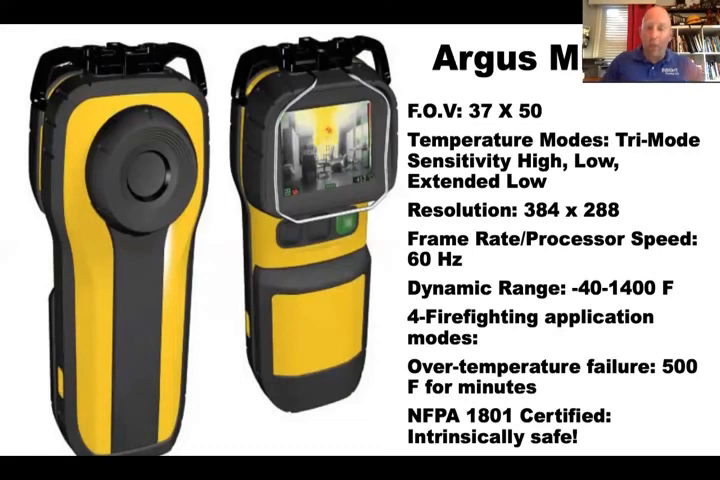So when that camera shows you that triangle, you're in low sensitivity mode. Here's where it gets a little bit tricky. The first triangle is green. The second triangle is red. That means everything in front of you is at least 500 degrees. You don't want to wait that long. All of their cameras are intrinsically safe, which I thought was a smart move on their part because they're all NFPA certified. Anybody have any questions so far?